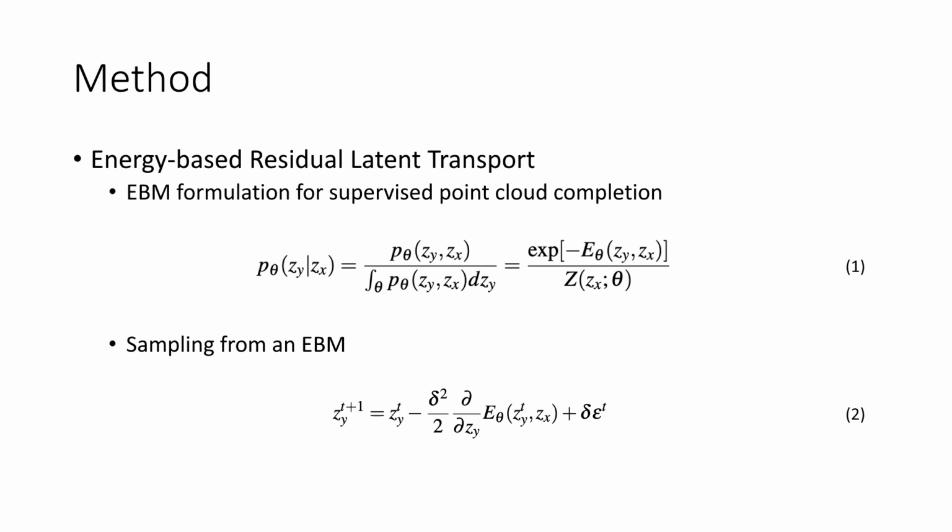To sample a data point from the EBM, we can use gradient-based Markov chain Monte Carlo, for example, Langevin dynamics. This is summarized by equation 2, where we can iterate this equation to obtain a sample from the target distribution.